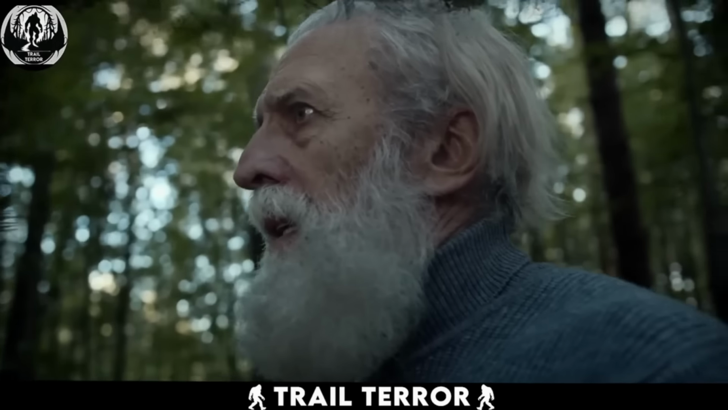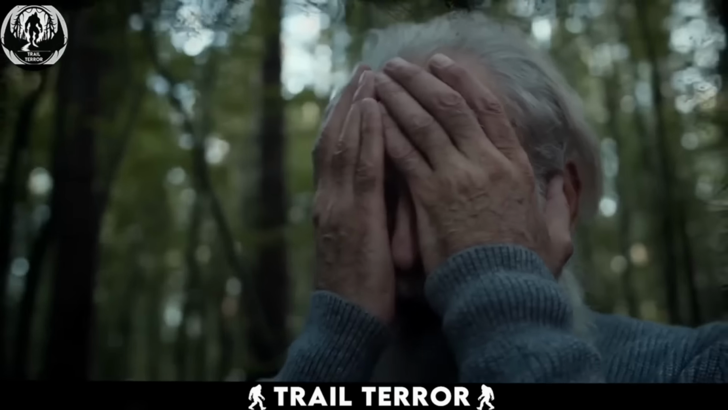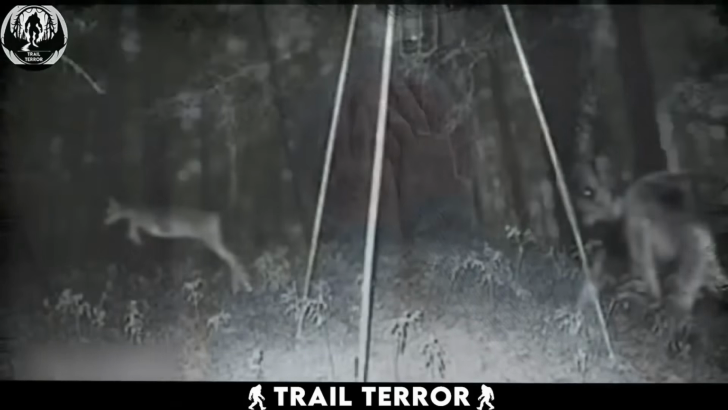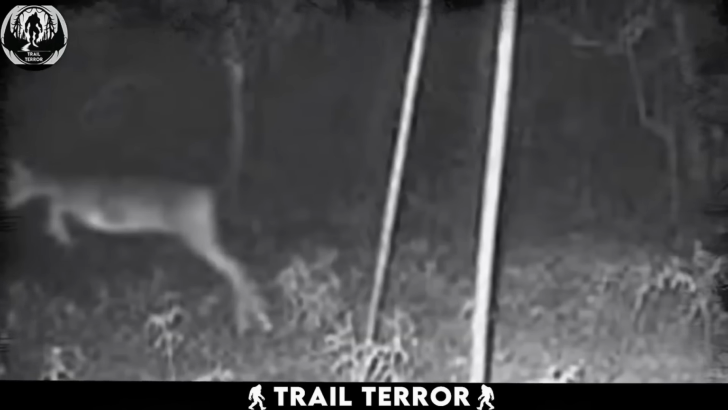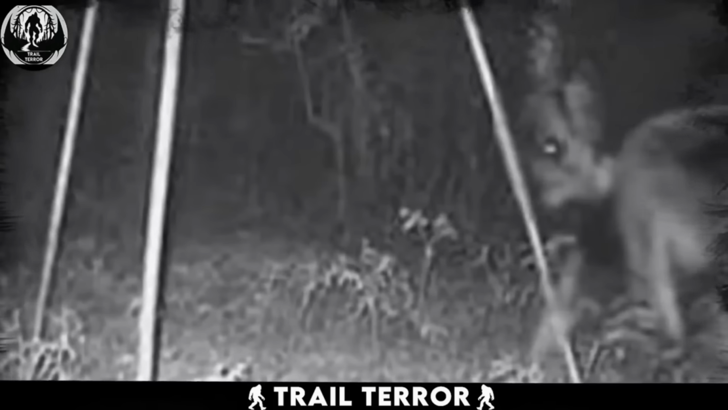From the heartwarming to the horrifying, this image from a Canadian forest will send chills down your spine. On the left, a deer. No surprises there. But the creature on the right, that's a mystery.